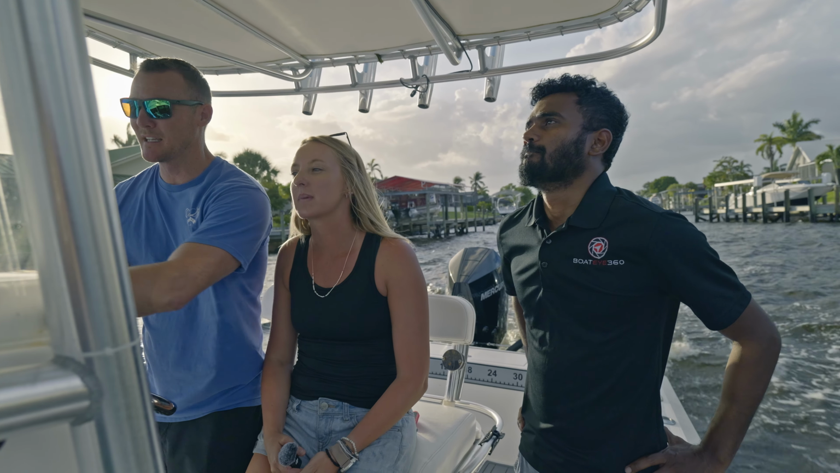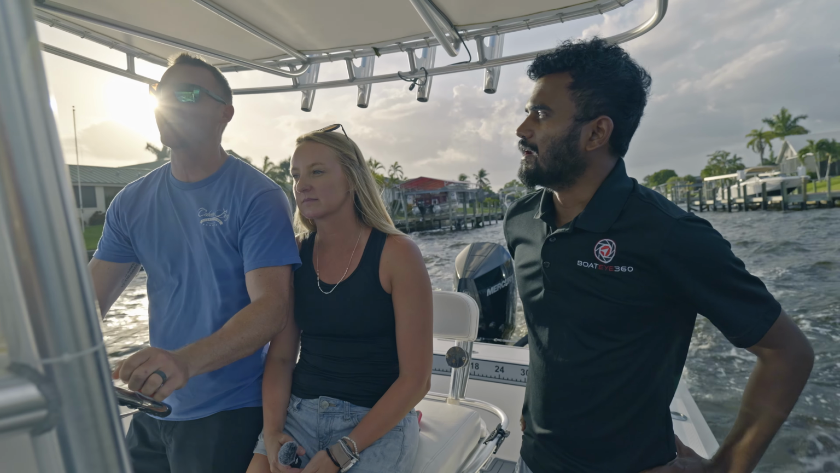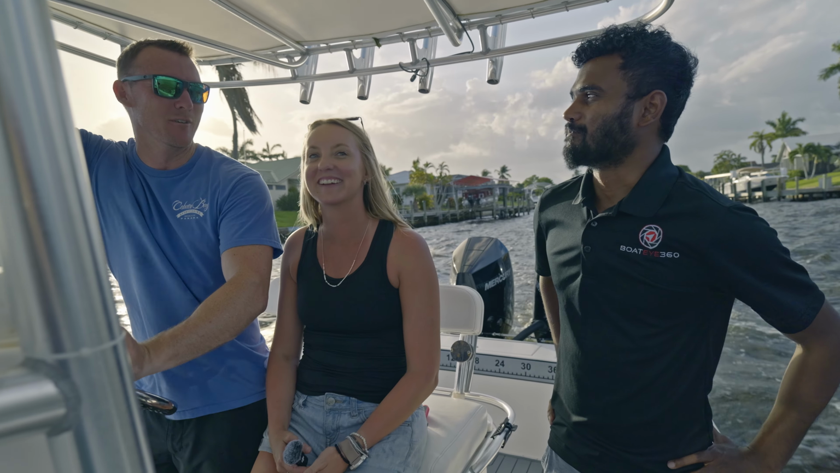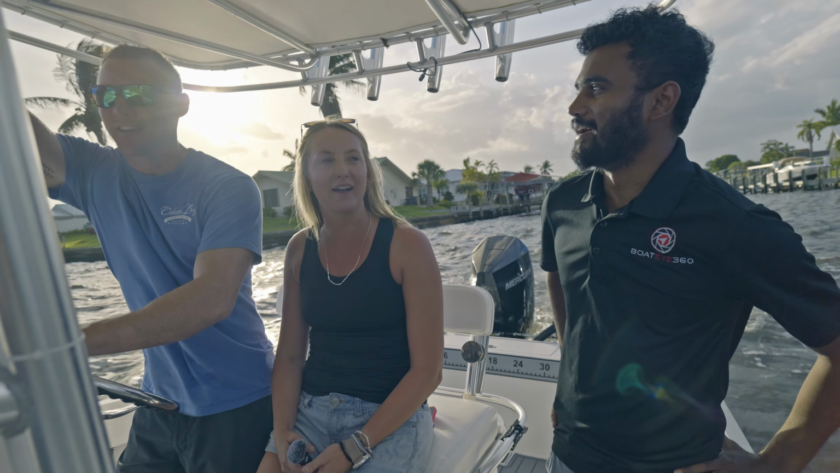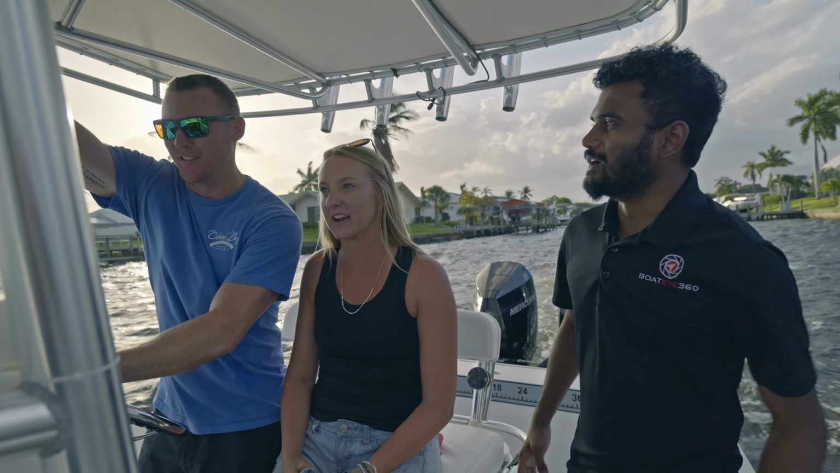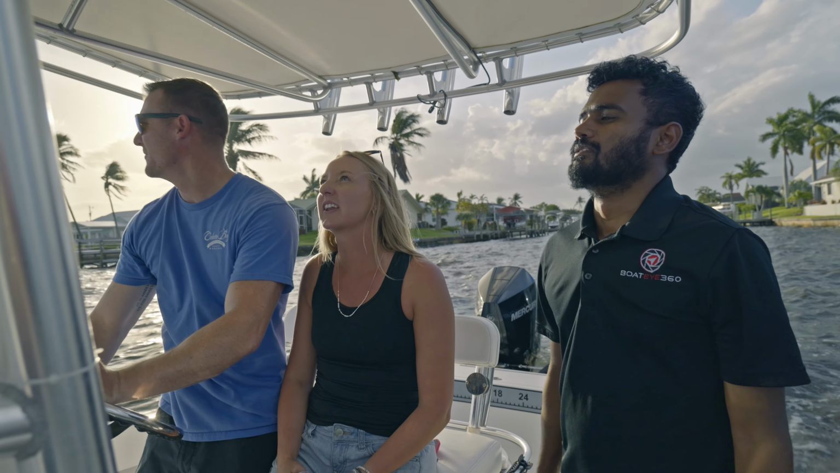That's why I was looking at getting a whole other Garmin or Simrad. How much was that? This was the one I got from you, and it was cheap. Yeah, 200 bucks. So I was like, yeah, I'm gonna take that instead of buying a $2,000 screen. Yeah, no, it made sense.